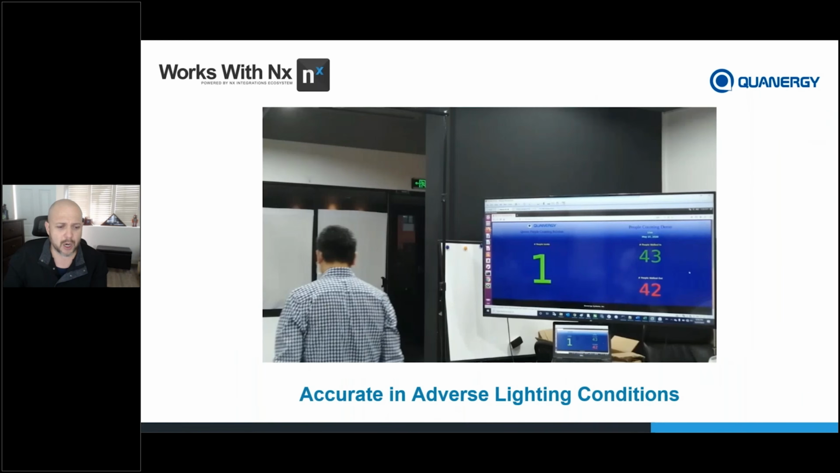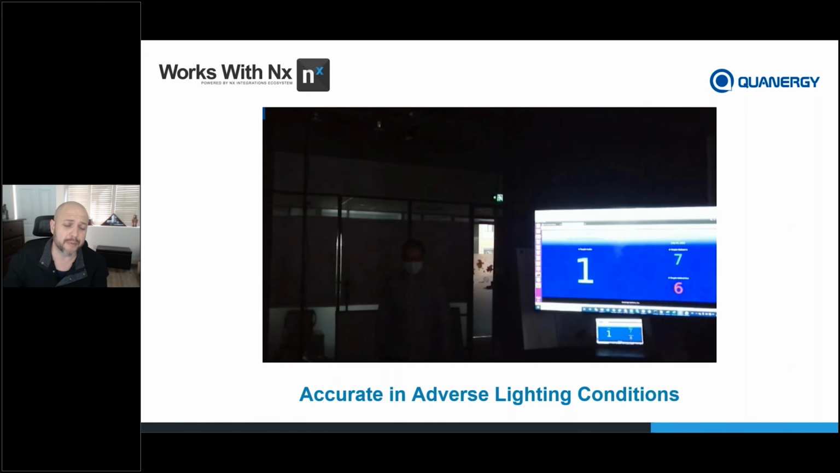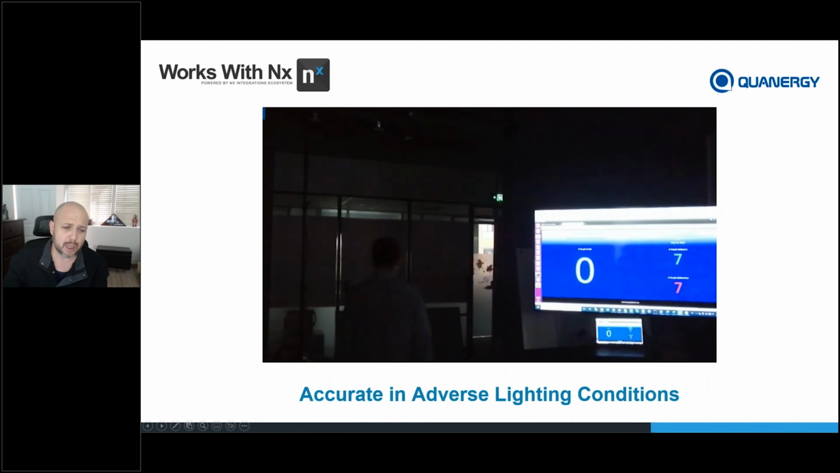Now, as far as counting objects in various lighting and adverse lighting conditions, you'll see right here, lights are on, we're turning lights off. We're able to accurately track an object as he's coming in and out of that trigger line, which is counting in the Qortex counting app. So he comes in, he comes out, we count in, we count out.